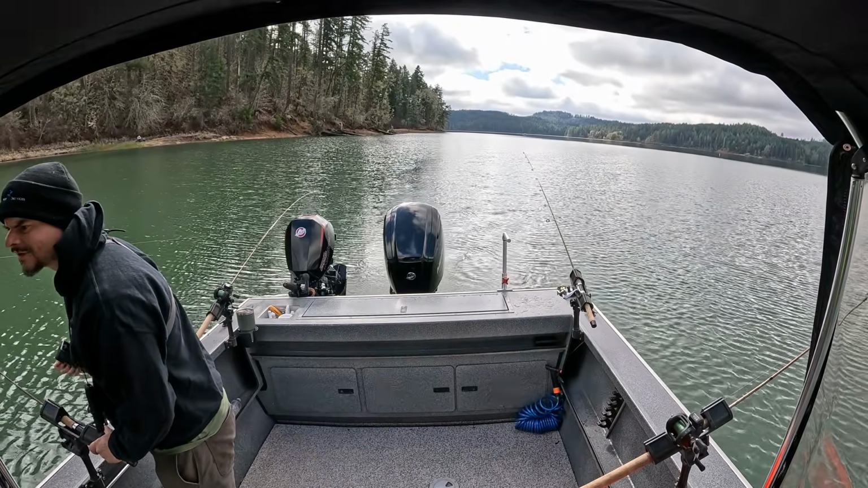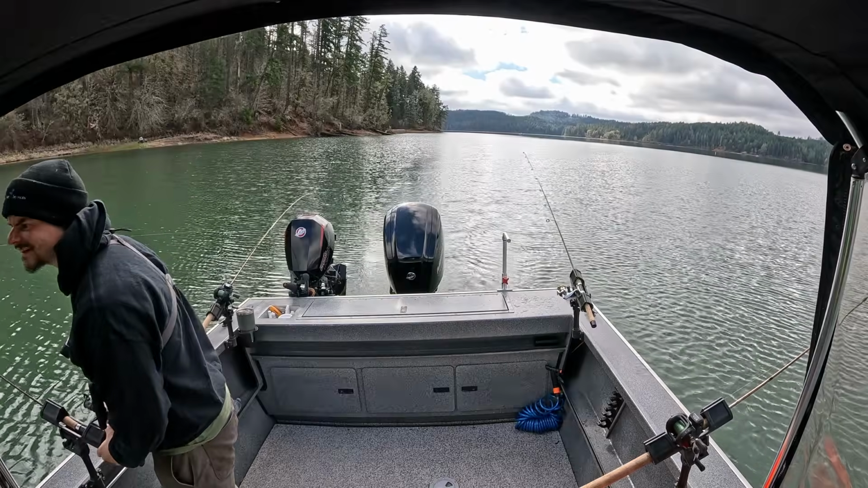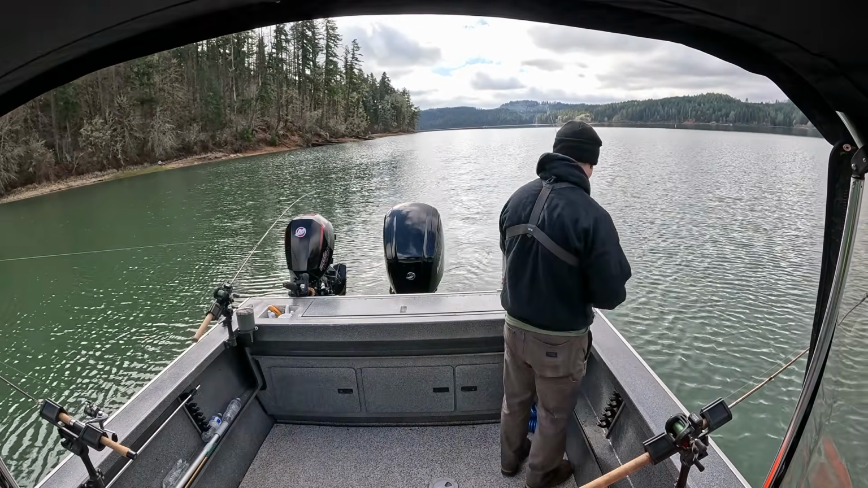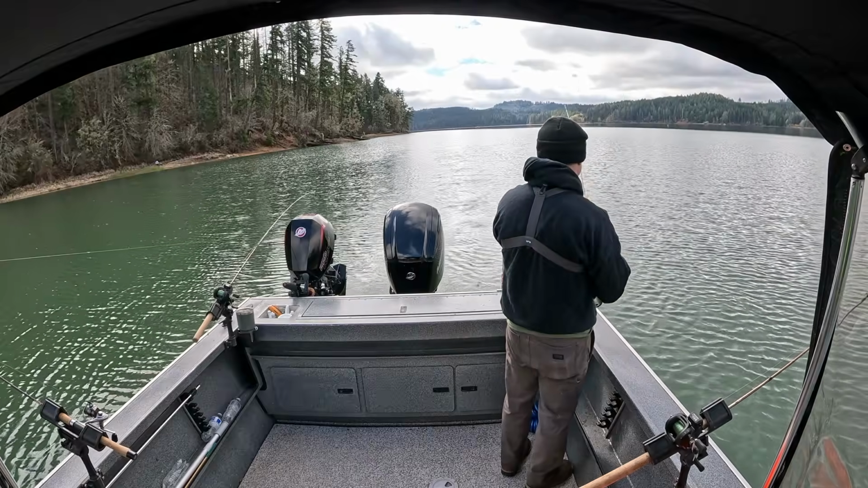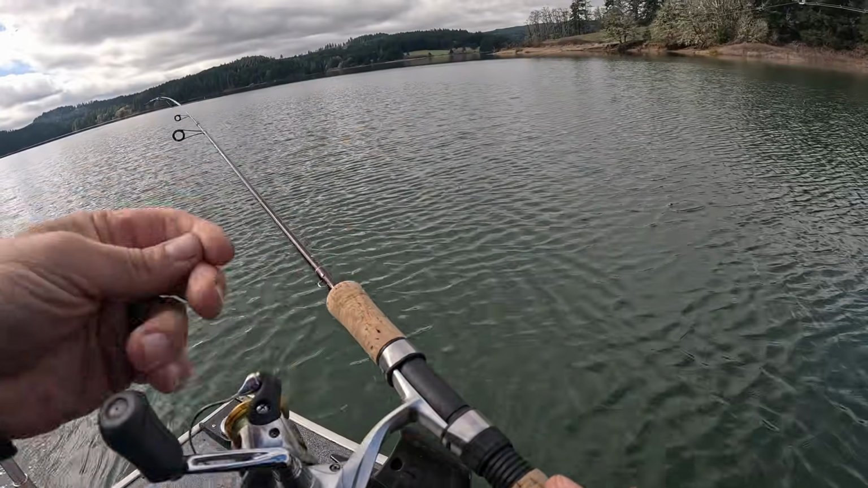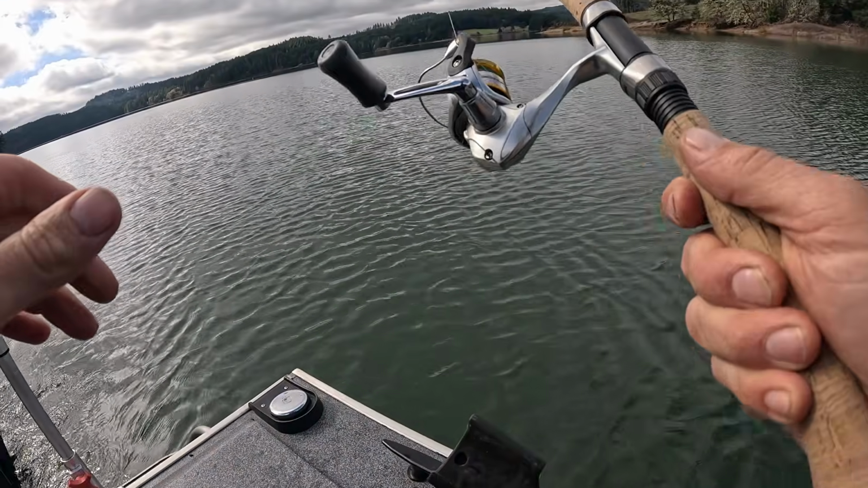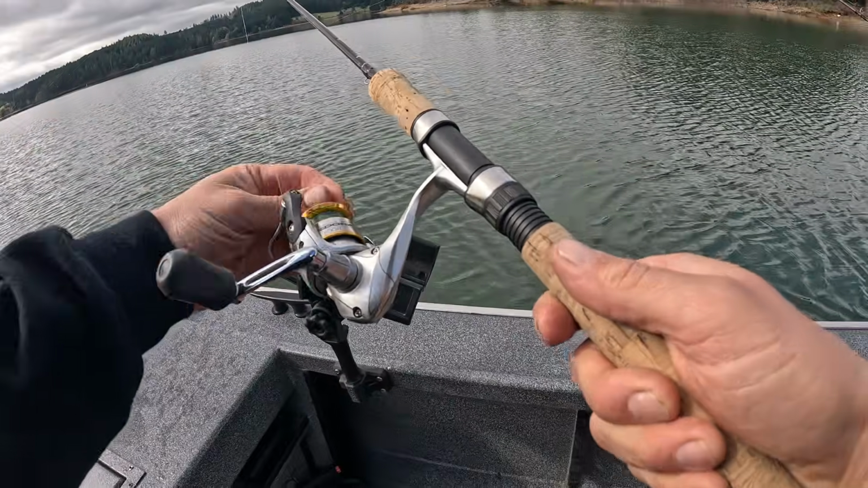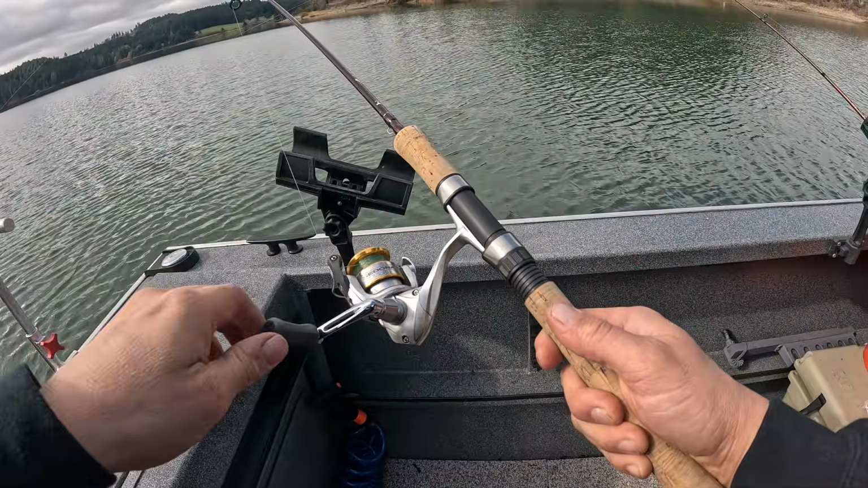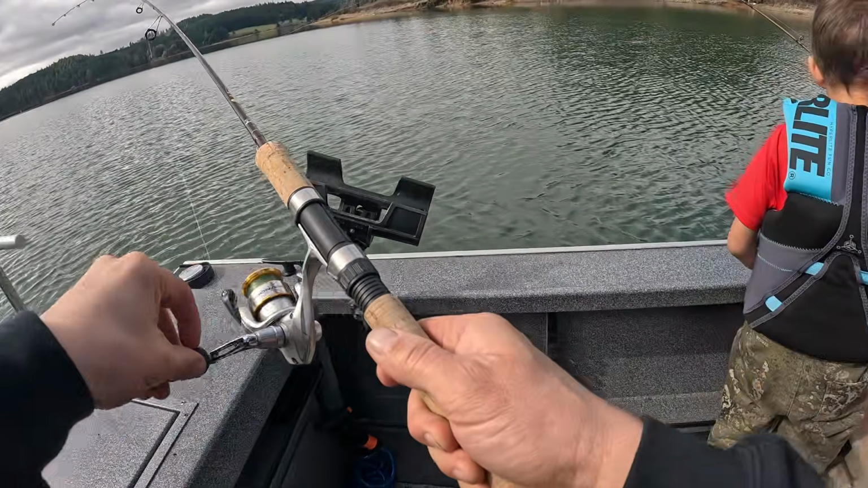Good. Oh, dude, we got fish in the gear. Look at that. This was the first spot that we actually saw high concentrations of fish on the LiveScope. Thomas, fish, fish, fish. Yep. Come on. But you reel it. I want to net it. No, no, you reel it in. I want to net it. Okay.